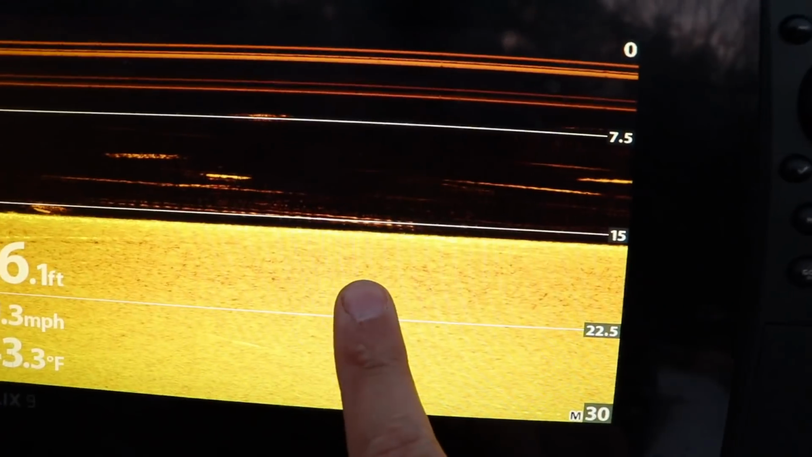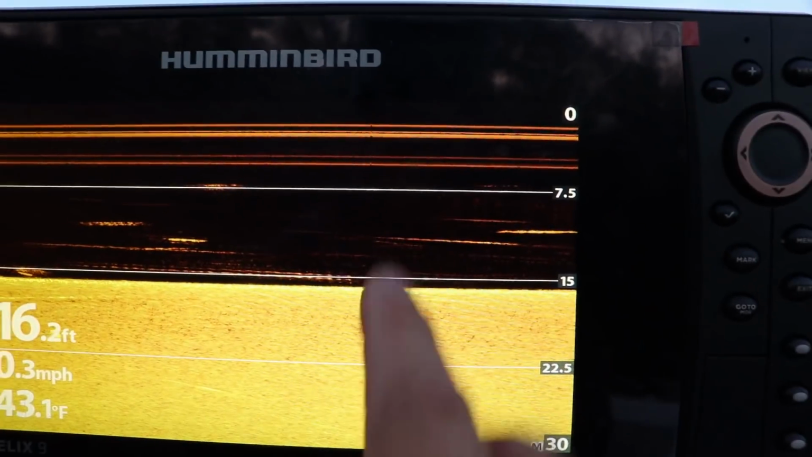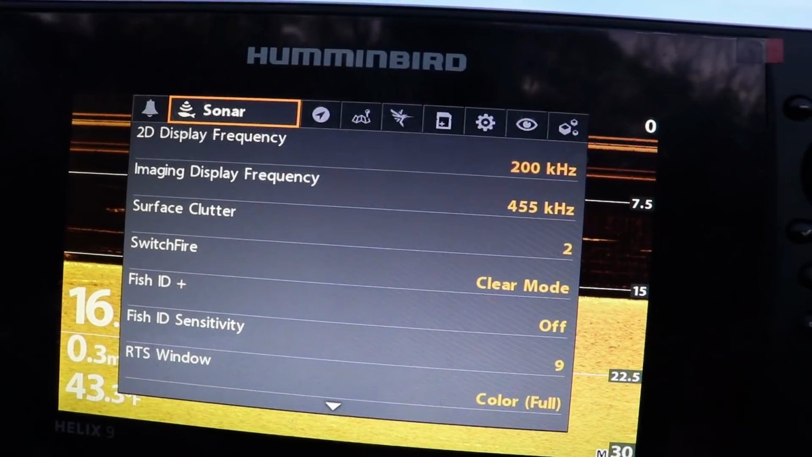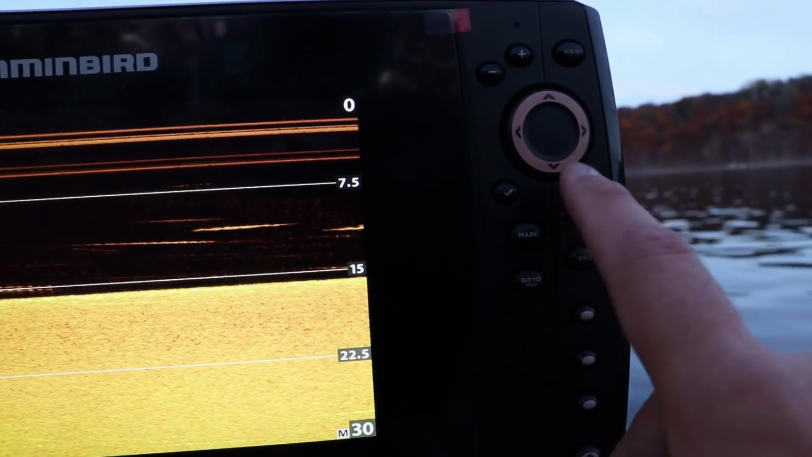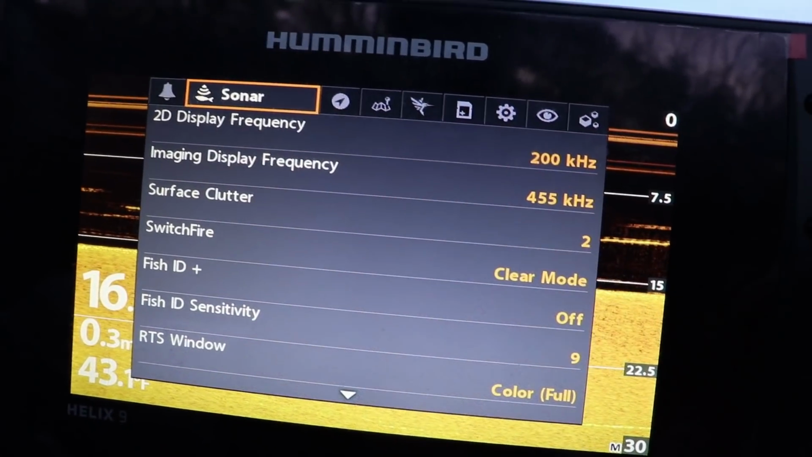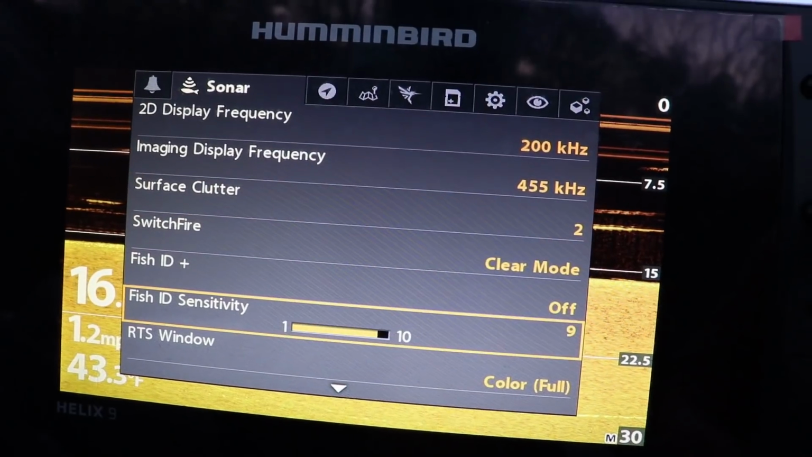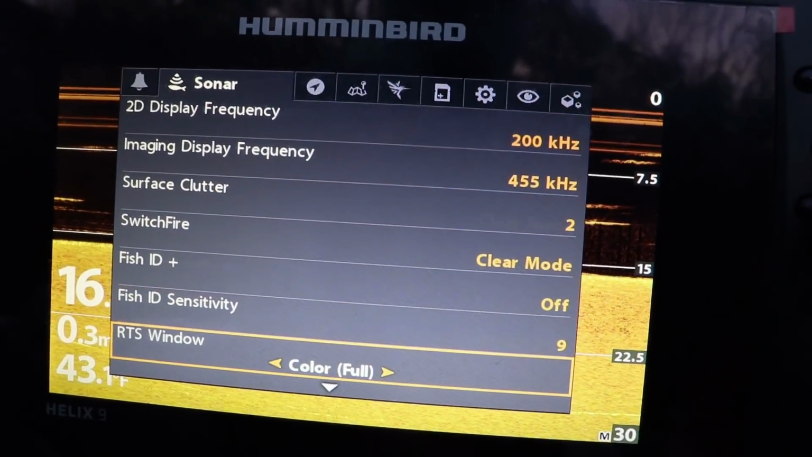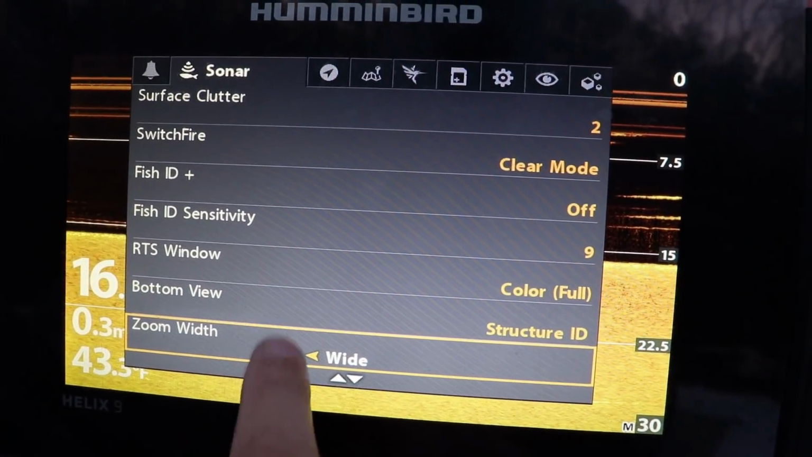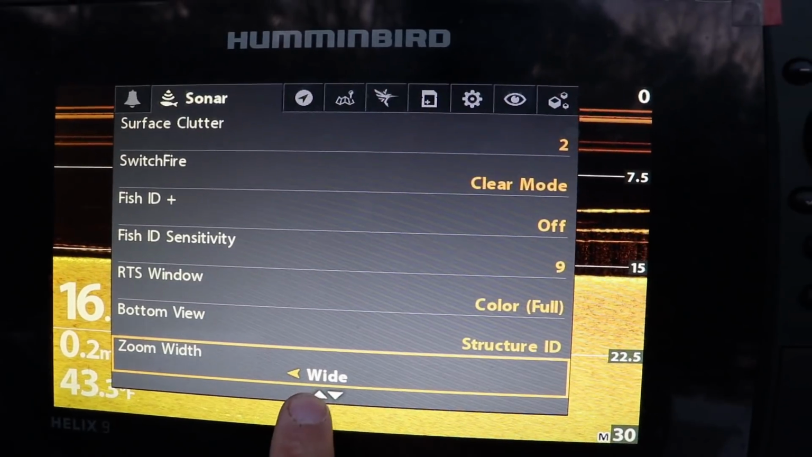All right, the one thing I did want to mention that's pretty cool about down imaging, if you just have a down imaging unit, if you go into menu, hit it twice on the Humminbird setup. You hit your menu button twice. It might be a little different if you got a Lowrance or a Garmin, but you go down on your sonar screen to where it says zoom width, okay?